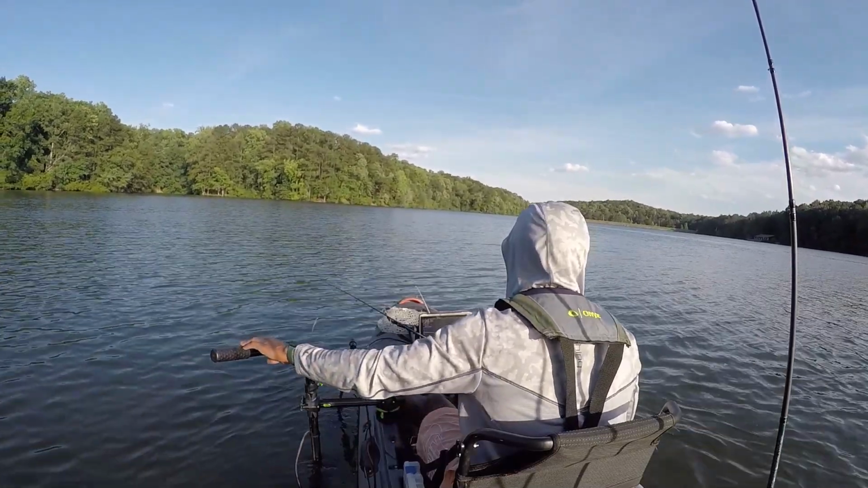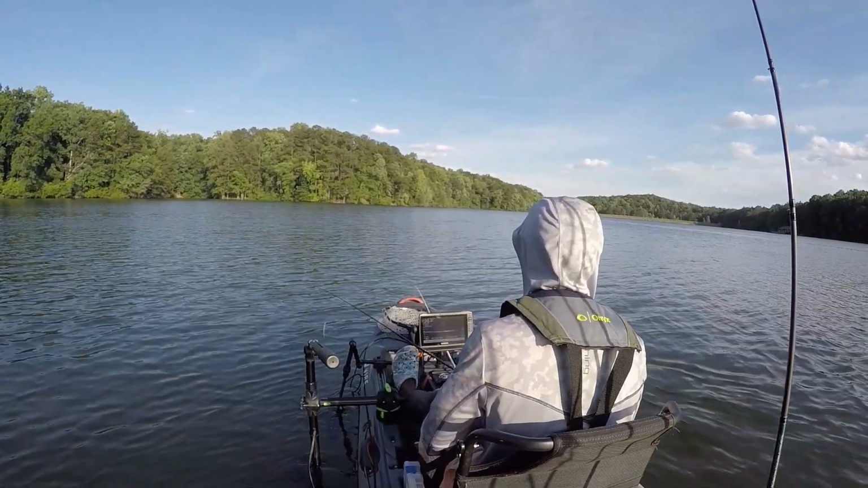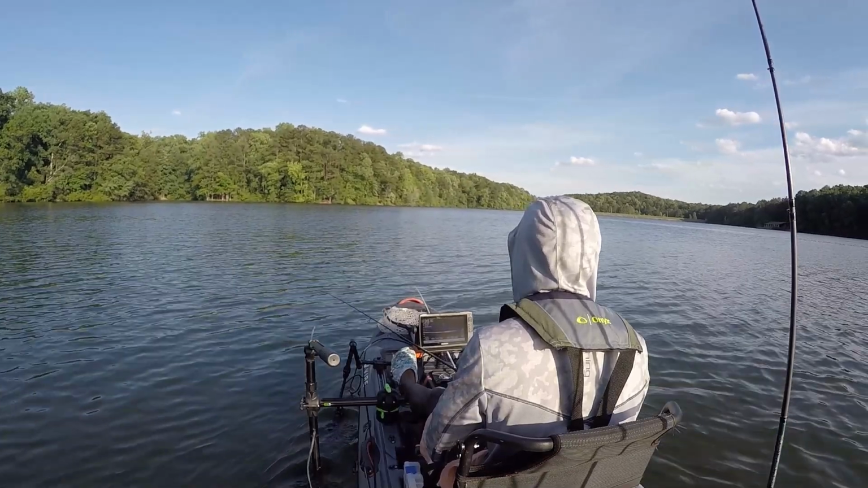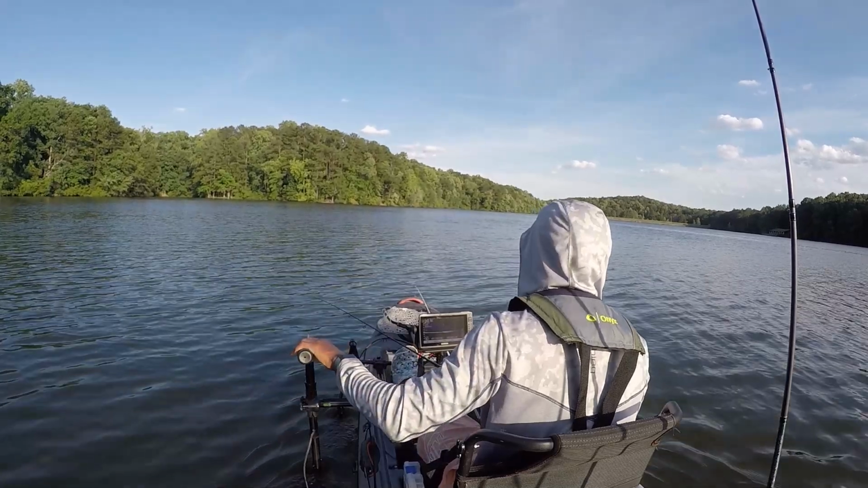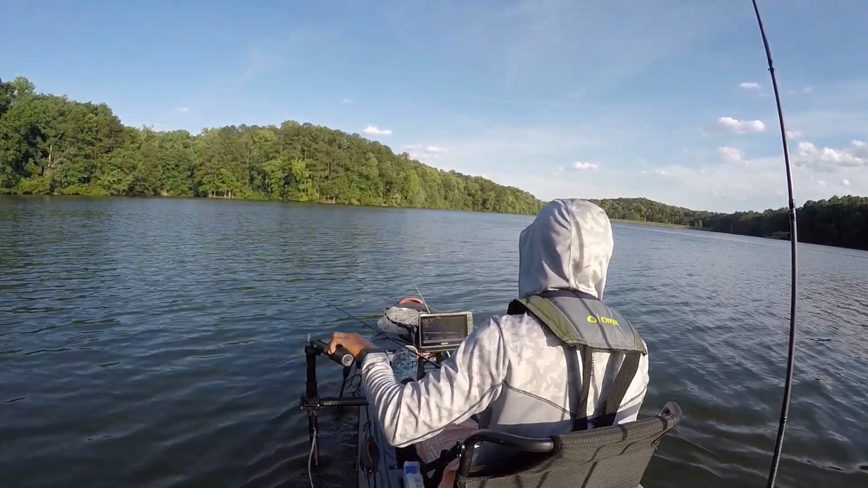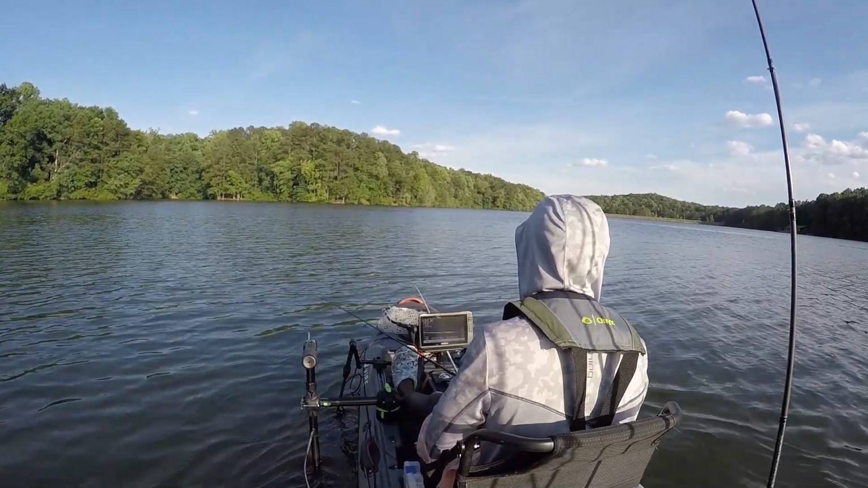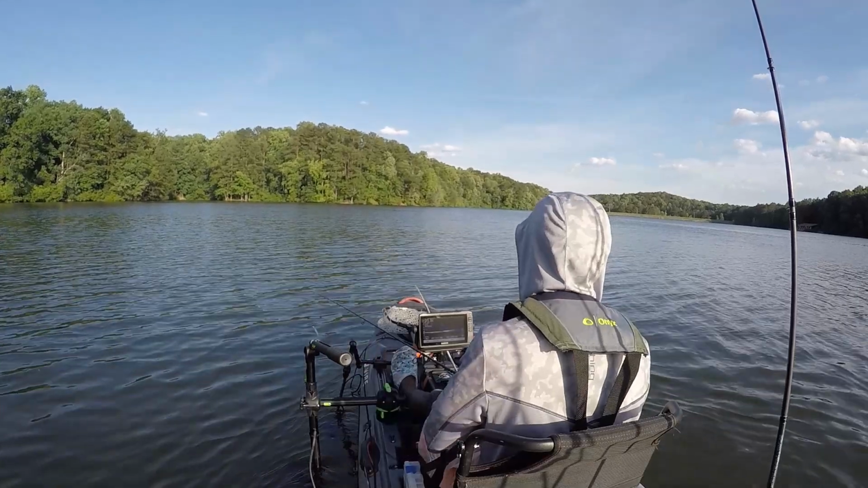So here, one of the funniest things I've ever seen. Was chasing down a group of 6, and the first one bit, missed him. I got a second one to bite, missed him, and the third one bit right at the kayak, and he comes off right at the kayak. But they were so piped up, I got 3 of them to bite out of this one school of 6 fish. It was just hilarious.